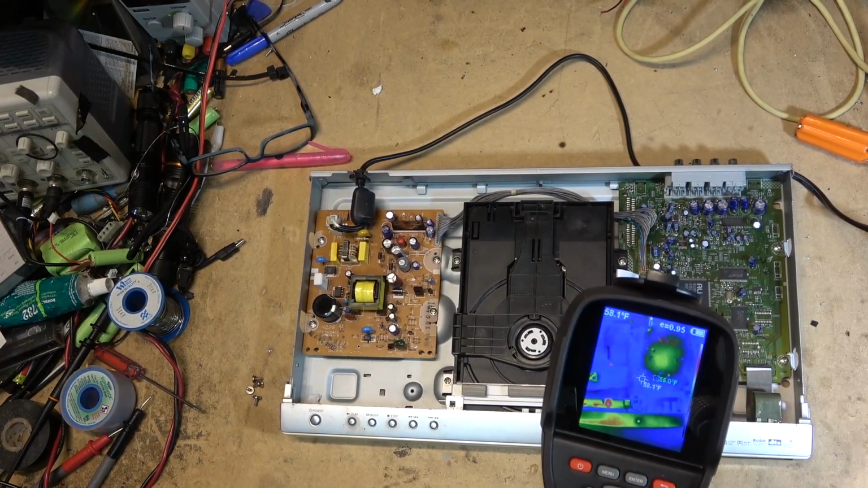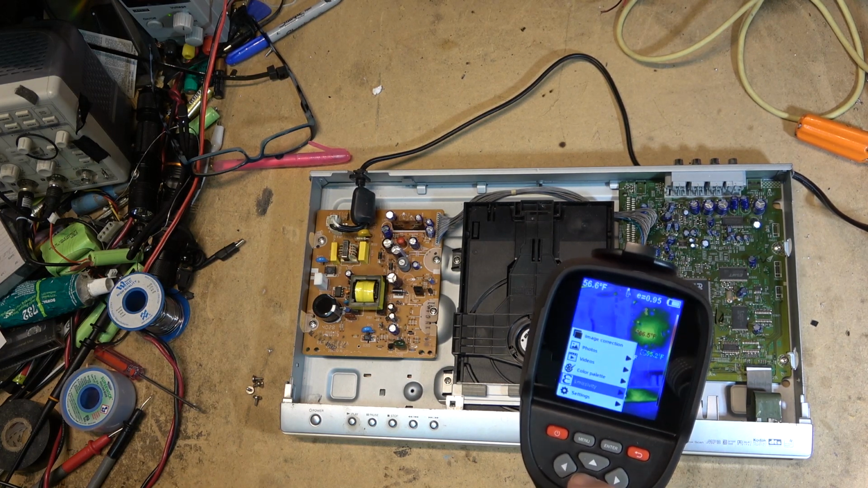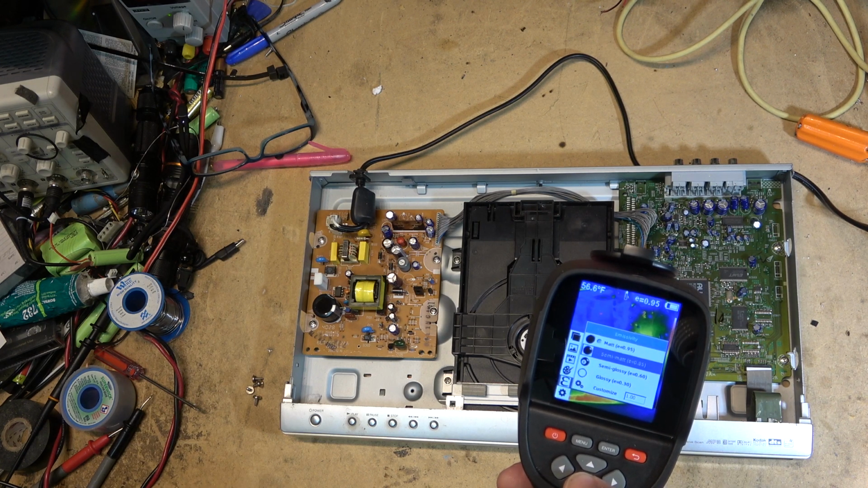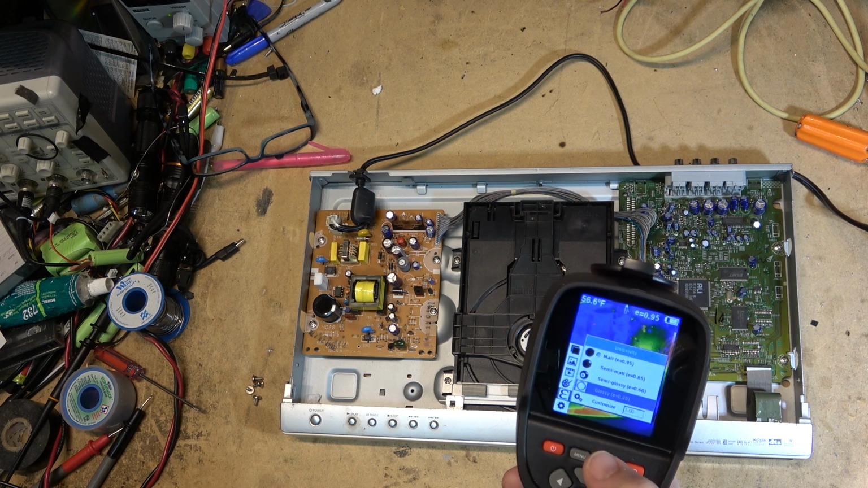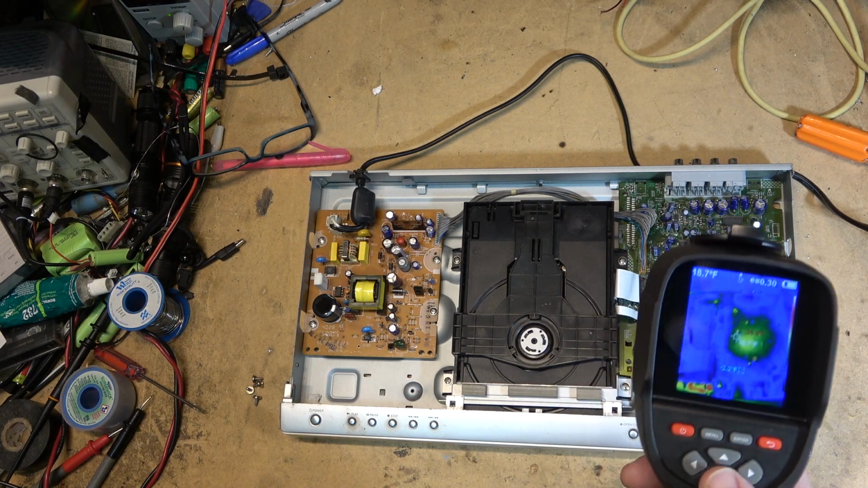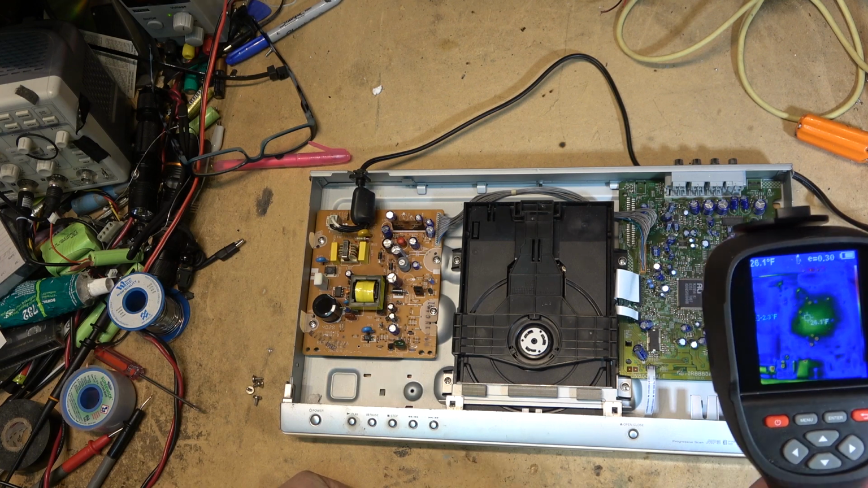There's another setting in here, and it's for the emissivity of the item you're looking at, whether it's matte or semi-matte. This changes the calibration, or glossy, or you can customize. So if I select glossy, it will change the way that the thermal imaging camera responds.